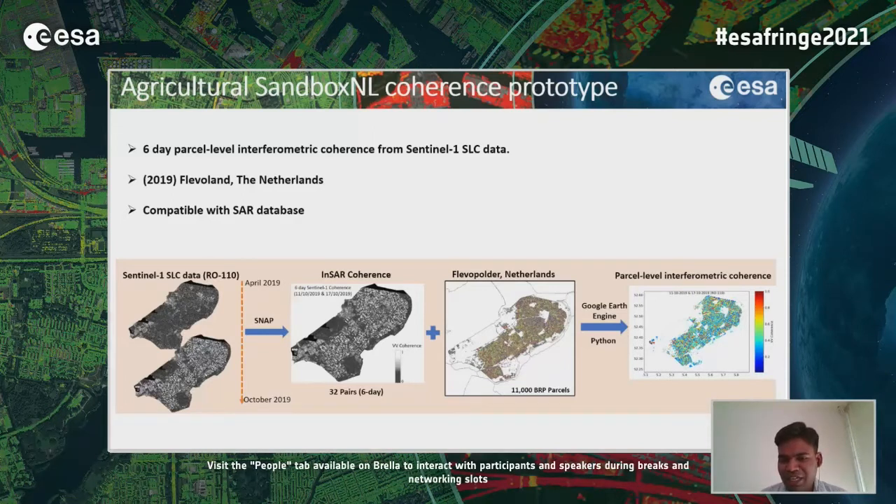There are around 11,000 crop parcels in Flevoland, and we processed them in Google Earth Engine and then created a database using Python, which is a parcel-level interferometric coherence map, spatially averaged for each parcel and over a period of time. So now we have the database, that is the interferometric coherence parcel-level database.